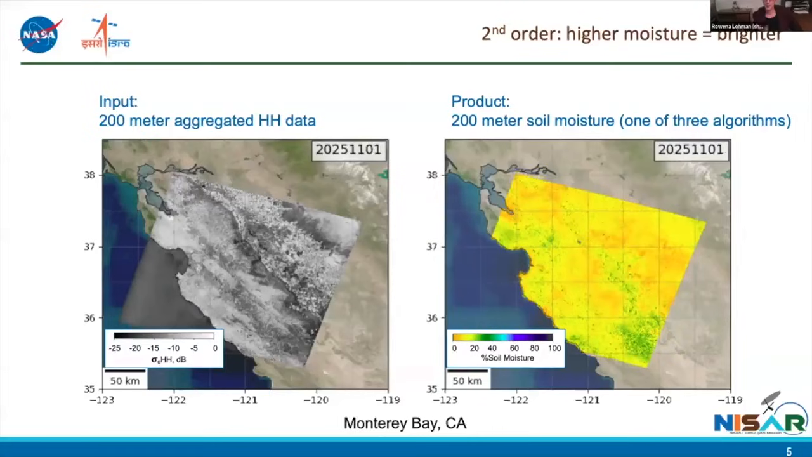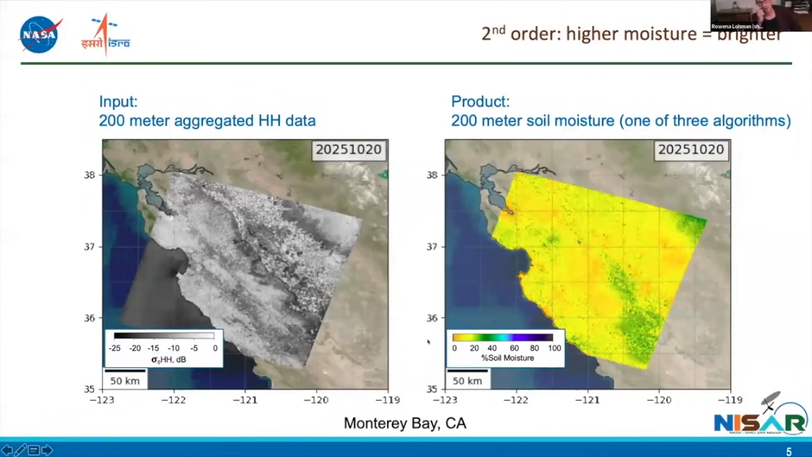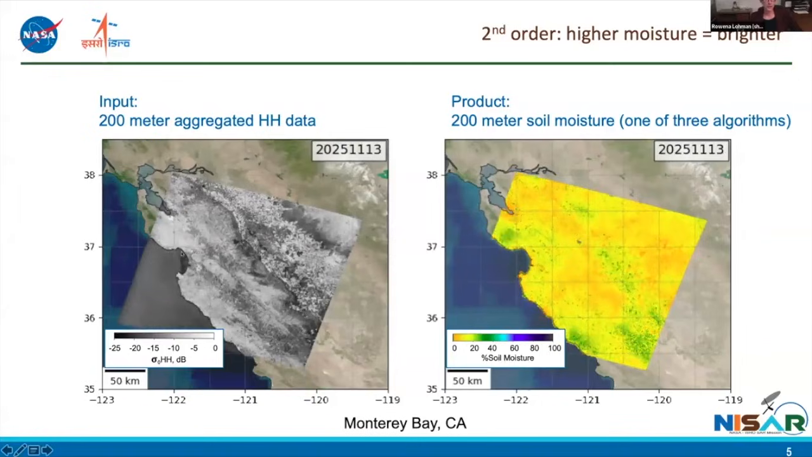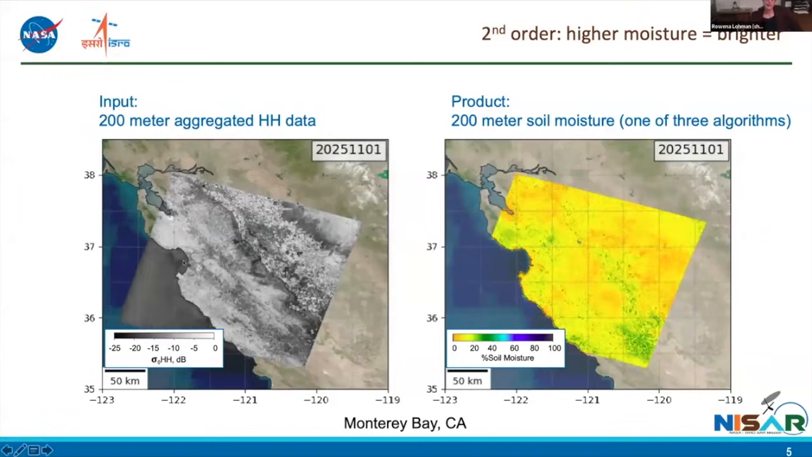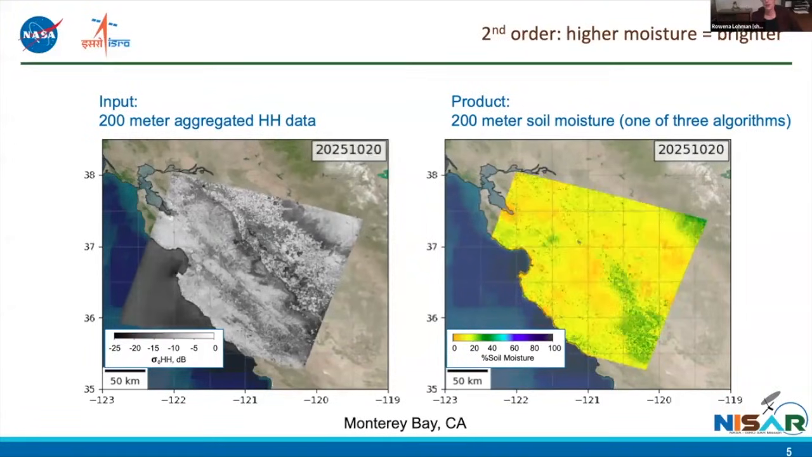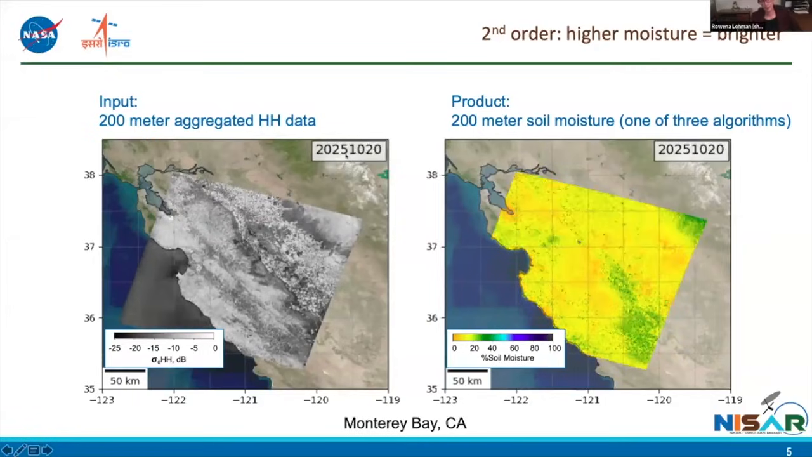But there's other things going on. So this is just looking at some of the very first NISAR data we had. And I still like this animation because it shows that the NISAR data itself can constrain soil moisture. What's shown here on the left is just the copol horizontal brightness on, I think, five or six different dates, starting in kind of November of 2025. And so here's San Francisco up here.